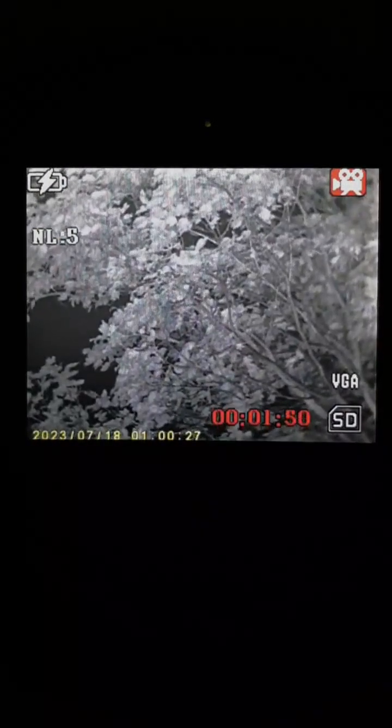No, I'm only joking. This is this area there. I witnessed an orb, like a spirit in the tree, and it just kept doing a mystical dance. It was like coming out, going across, going that way, going across. Kind of mad, really.